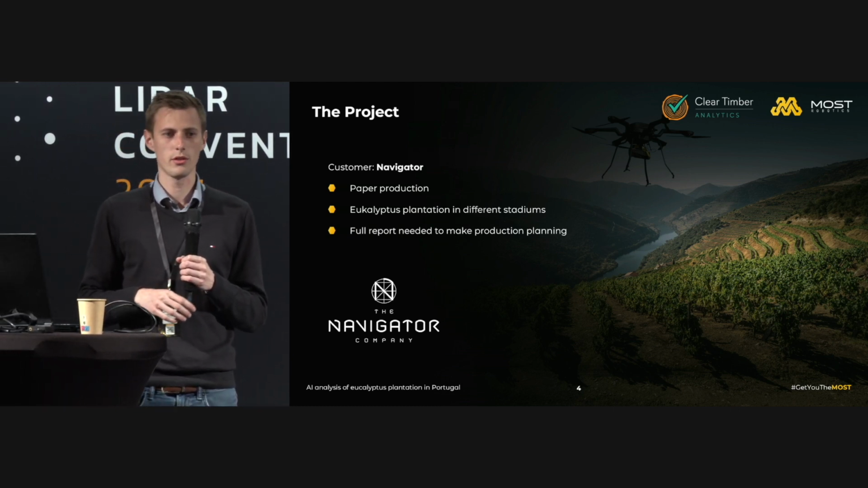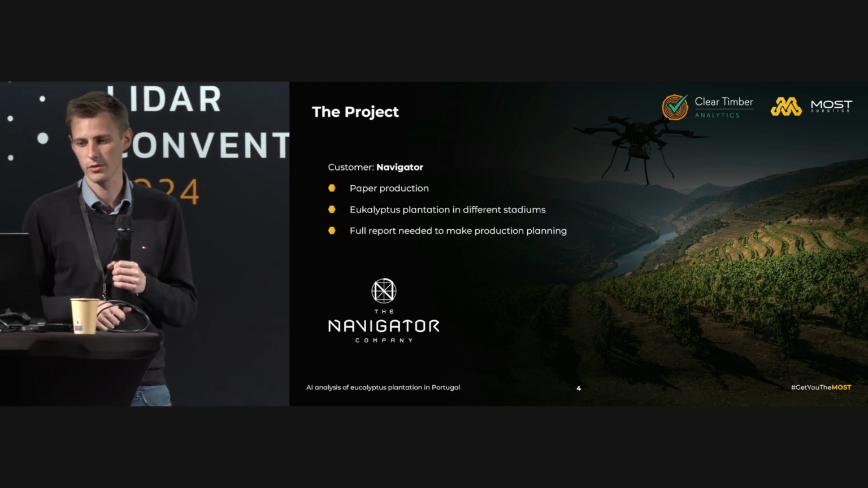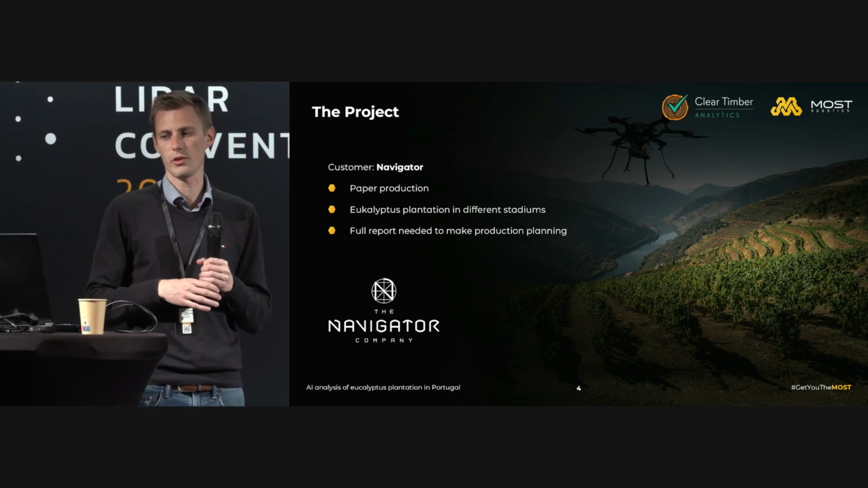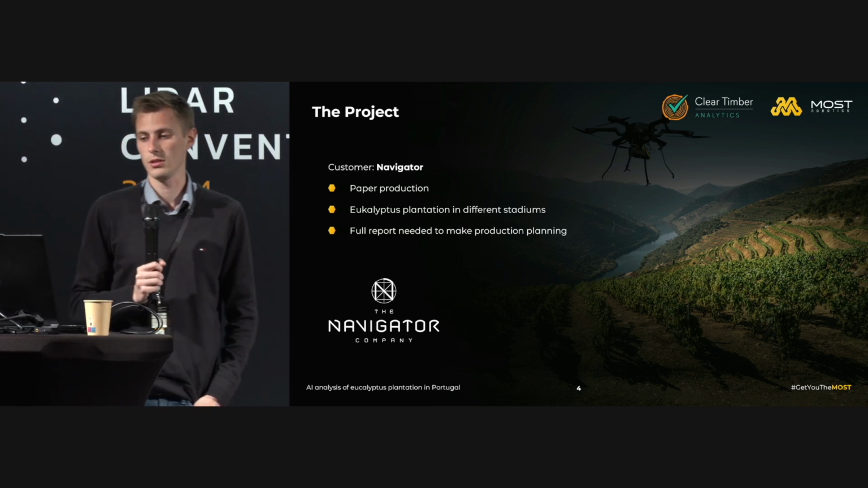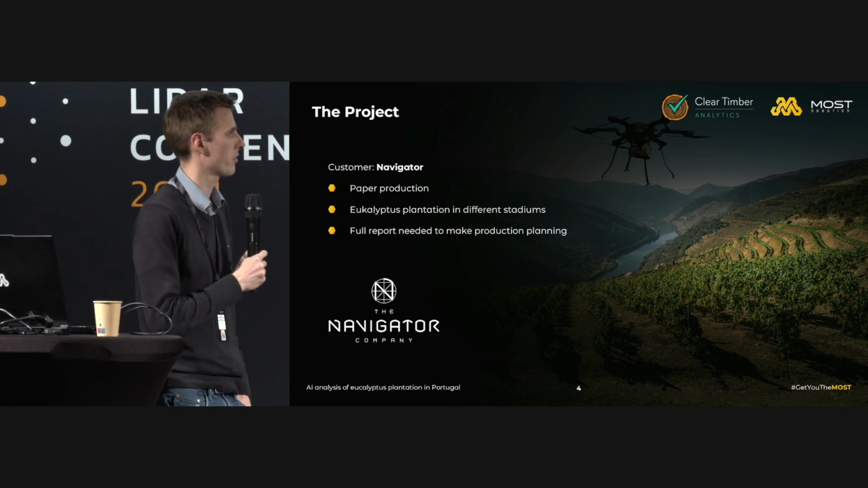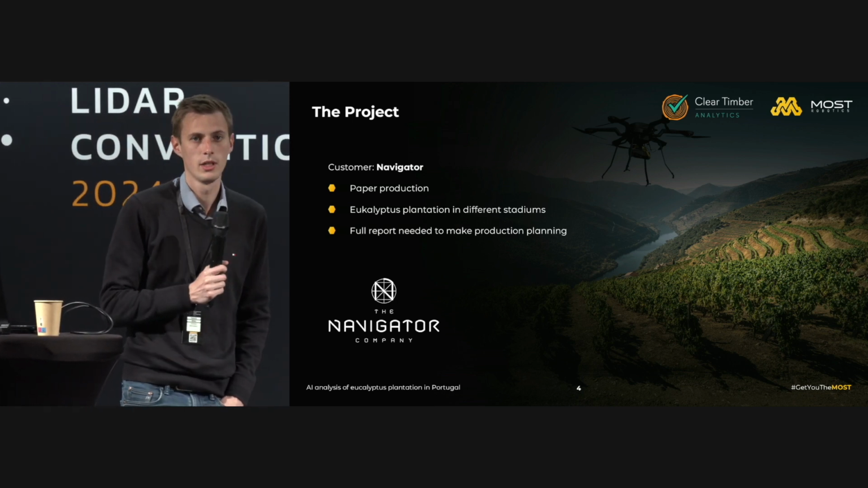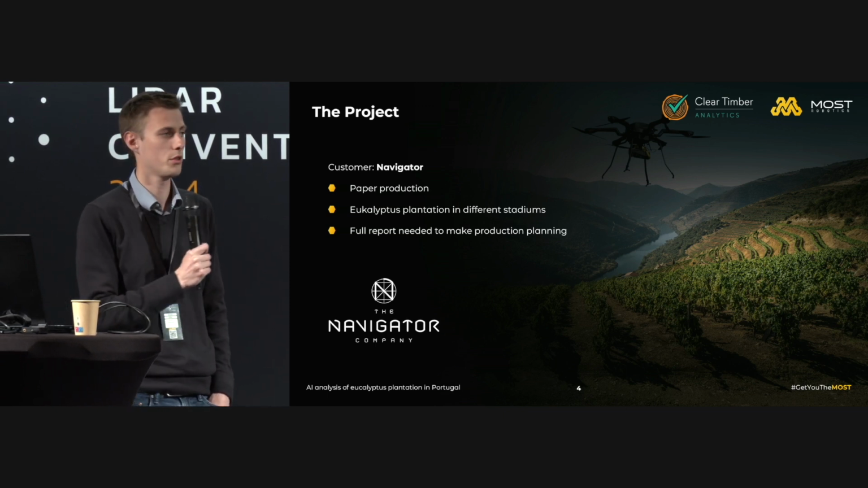After two years of working together, mapping different smaller areas, they asked us if we could help them use the Voyager in Portugal for the company Navigator, which is a very big paper producer there. They have a lot of forests and plantations for eucalyptus.